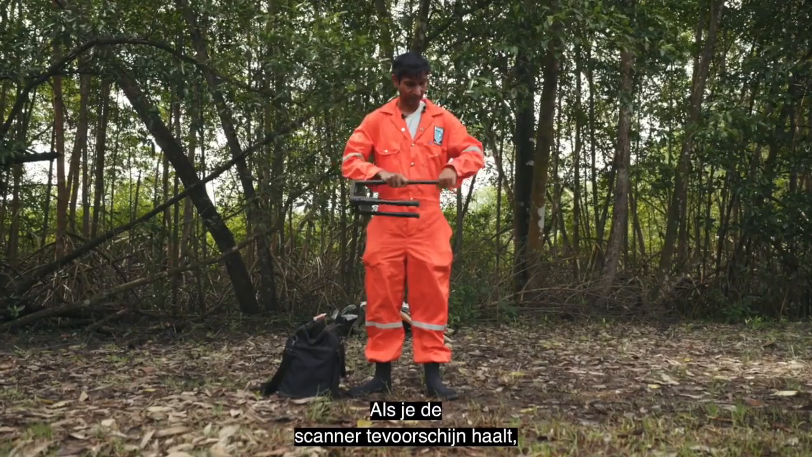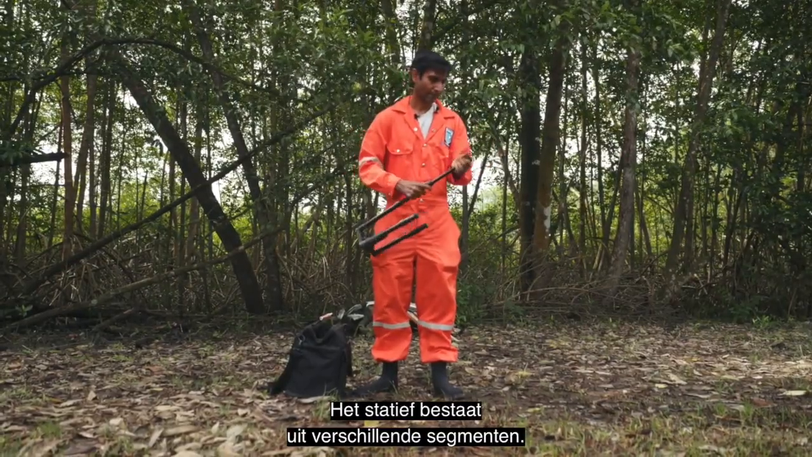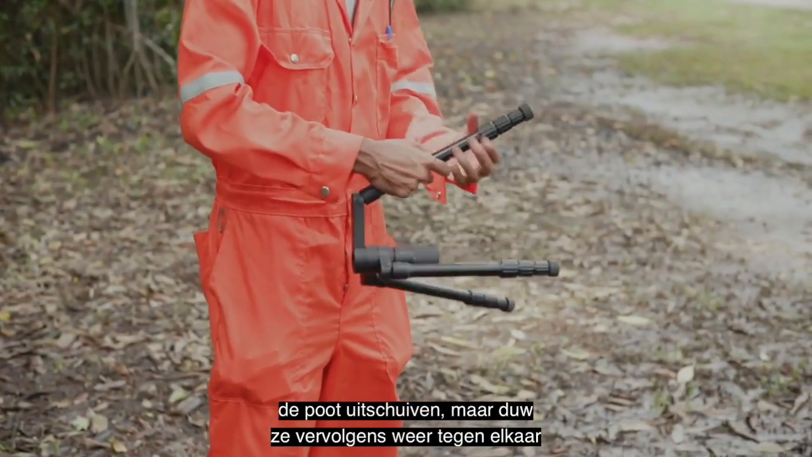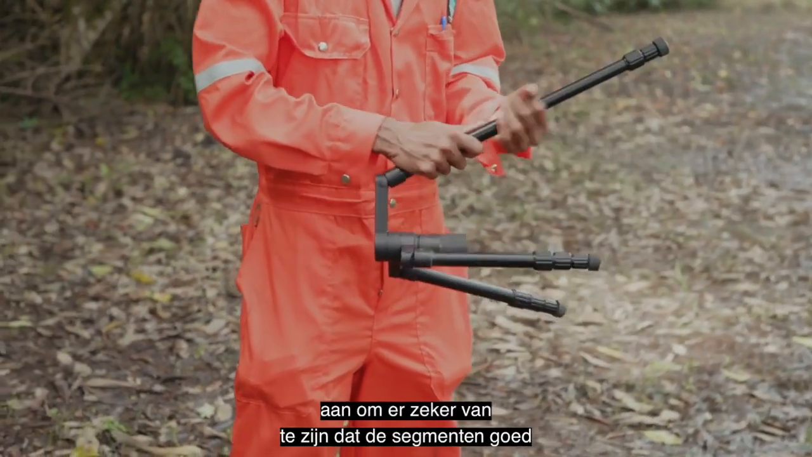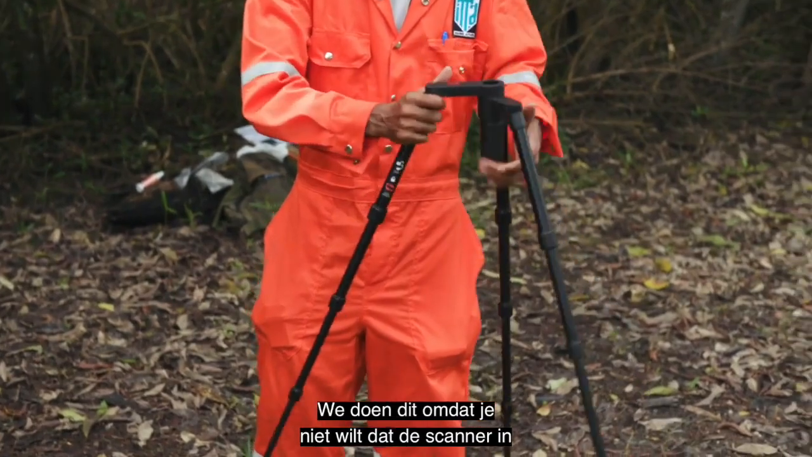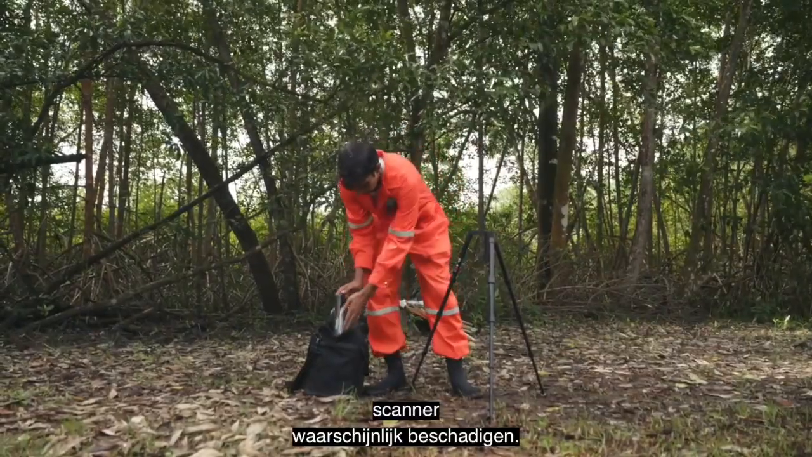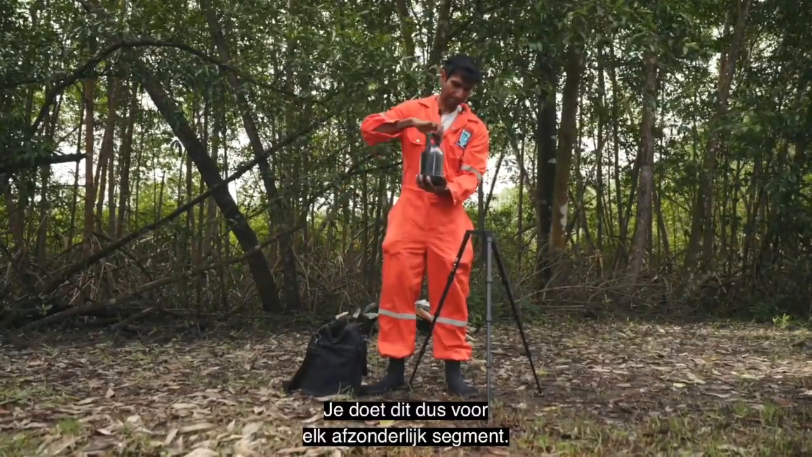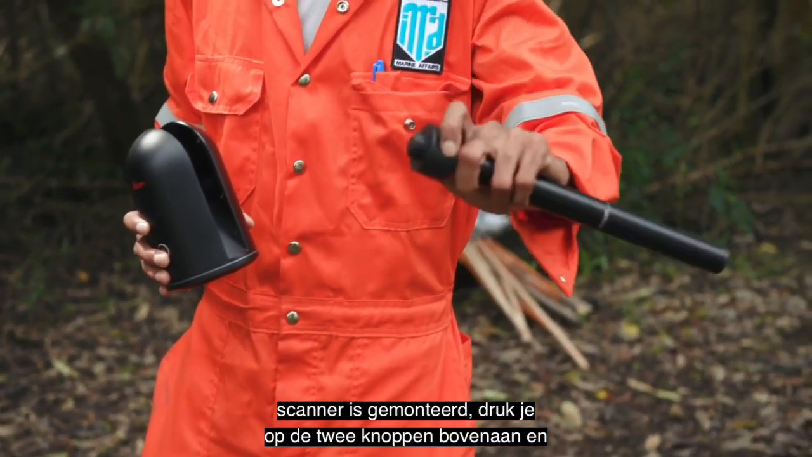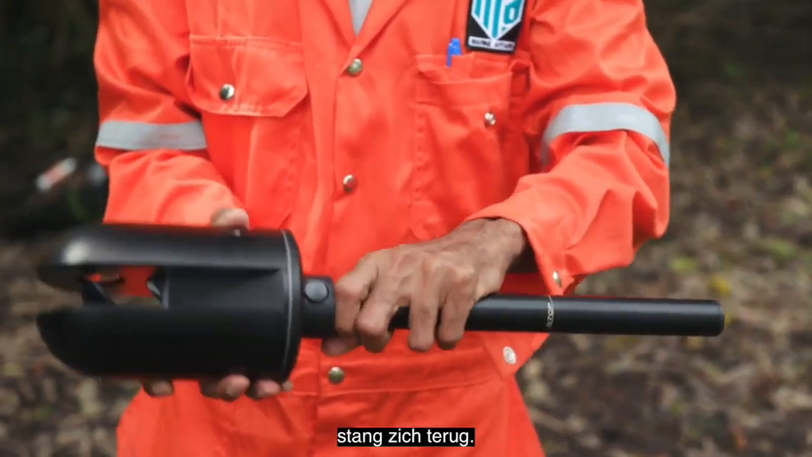So when you take out the scanner, the first thing you should do is set up the tripod. Now the tripod has a number of different segments. You should unscrew each individual segment and extend the leg, but then push them back against each other so that you make sure that the segments are actually screwed and locked in correctly. We do this because you don't want the scanner to fall over into the mangrove water, which will probably ruin the scanner. So you do this for every single individual segment. Then you take out the vertical pole onto which the scanner is actually mounted. You compress the two buttons at the top, and this retracts 3 balls which are on the top base of the pole.